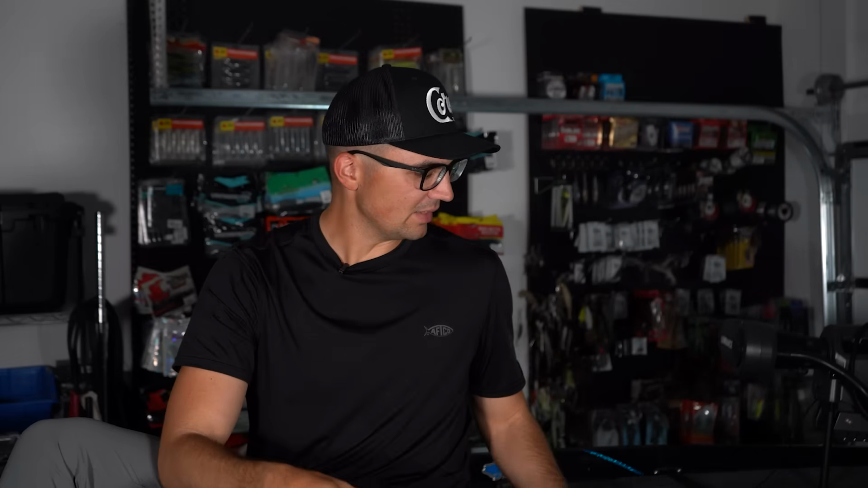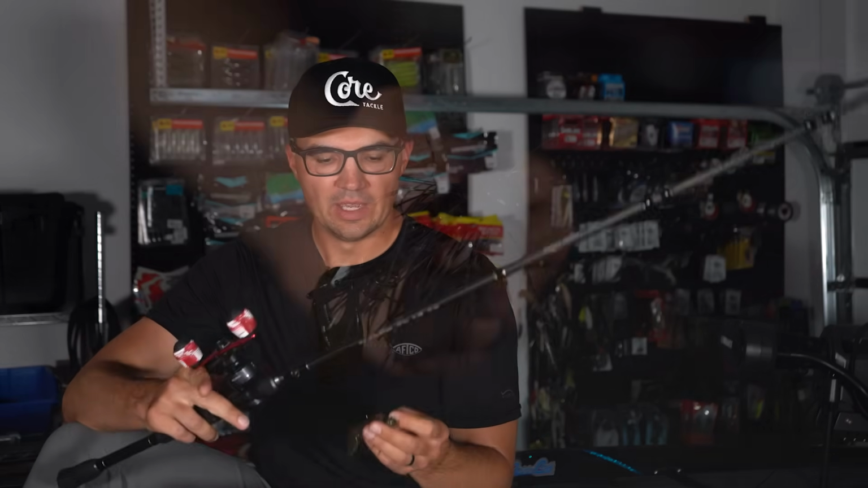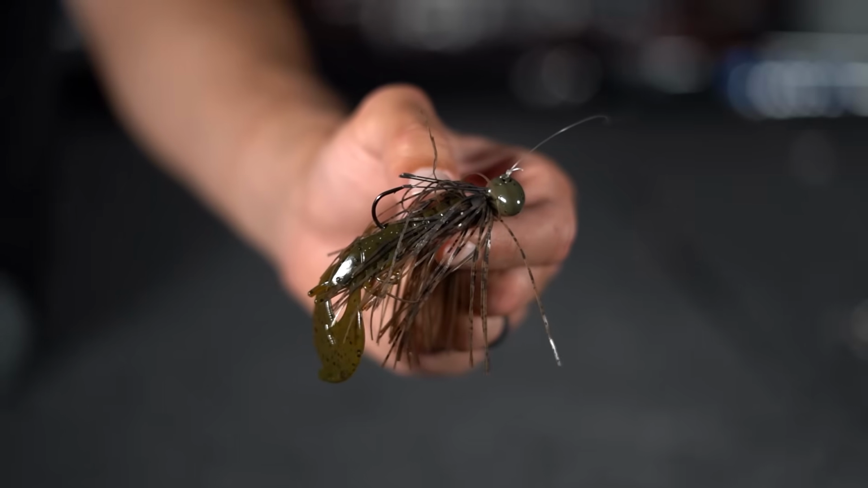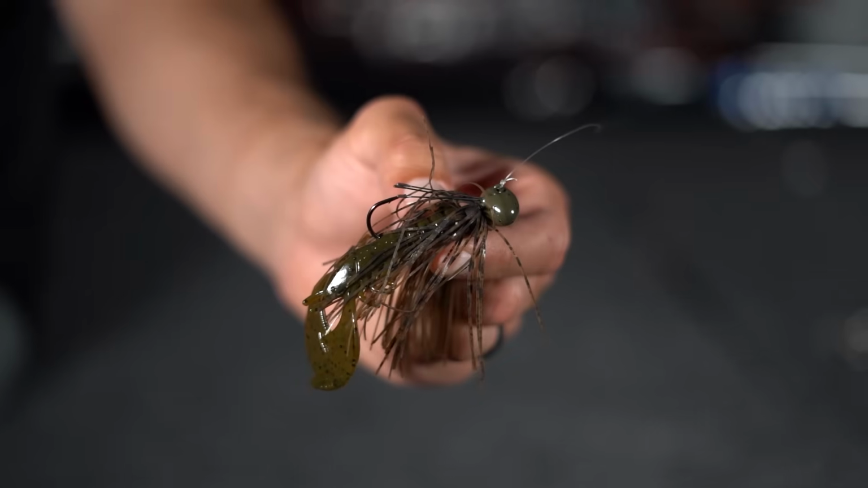The last bait that I'm going to drag around offshore if I find some schools is a football jig. I have been experimenting with a bunch of different football jigs lately, and one that I've really liked, especially around rock, is this Picasso 3/4 ounce tungsten football jig.